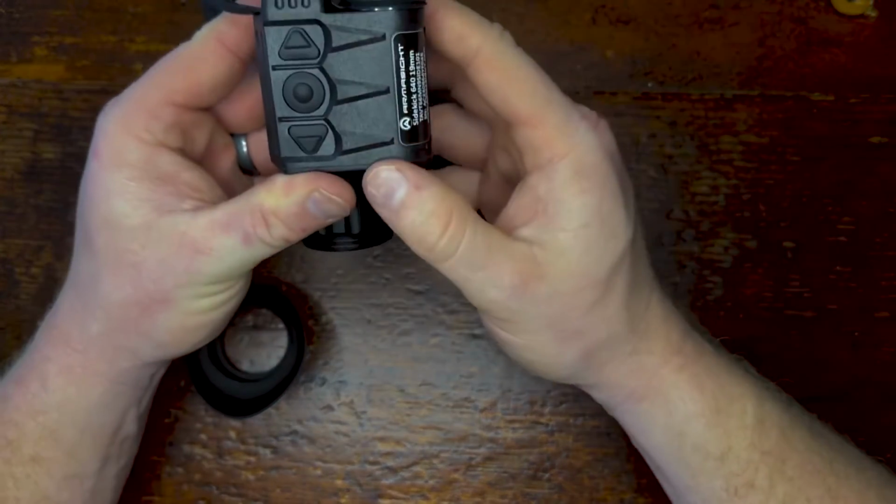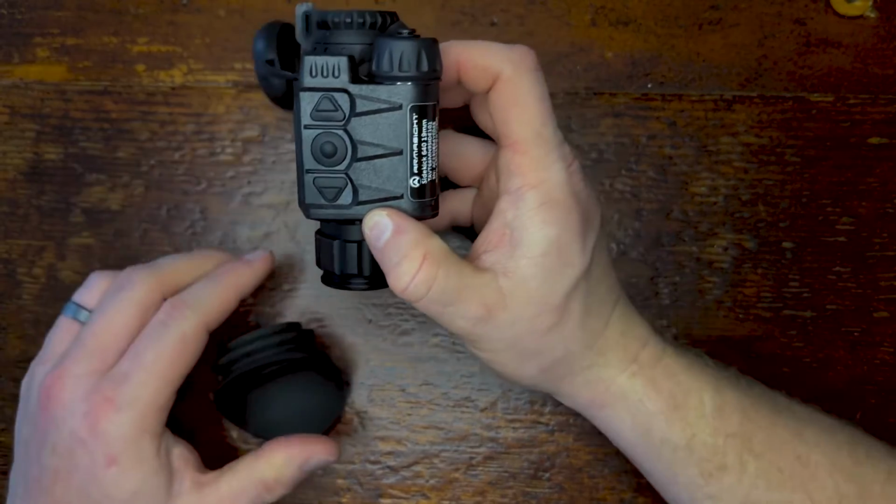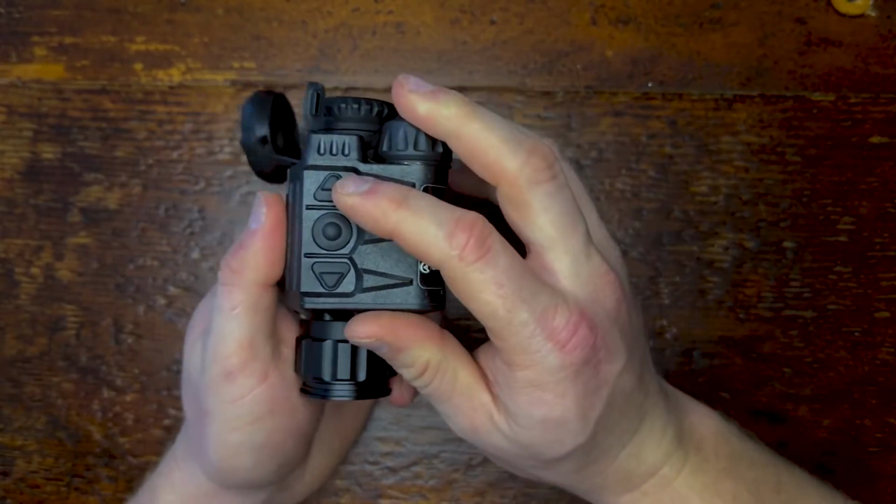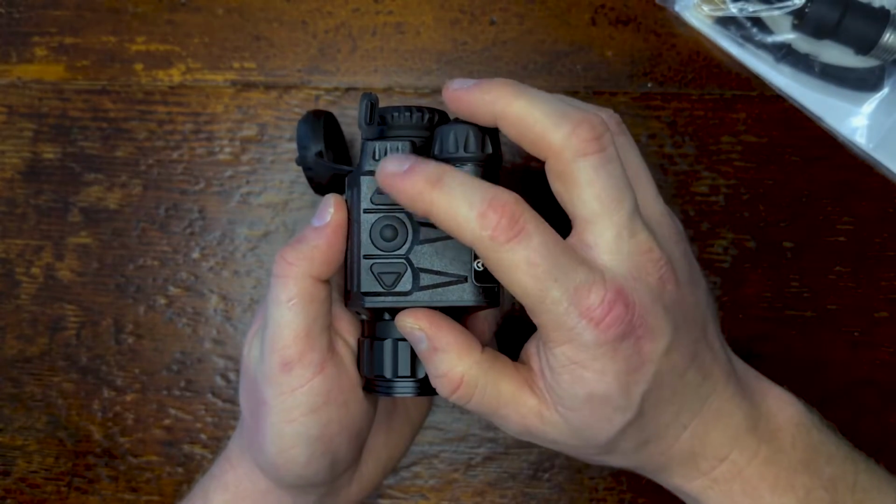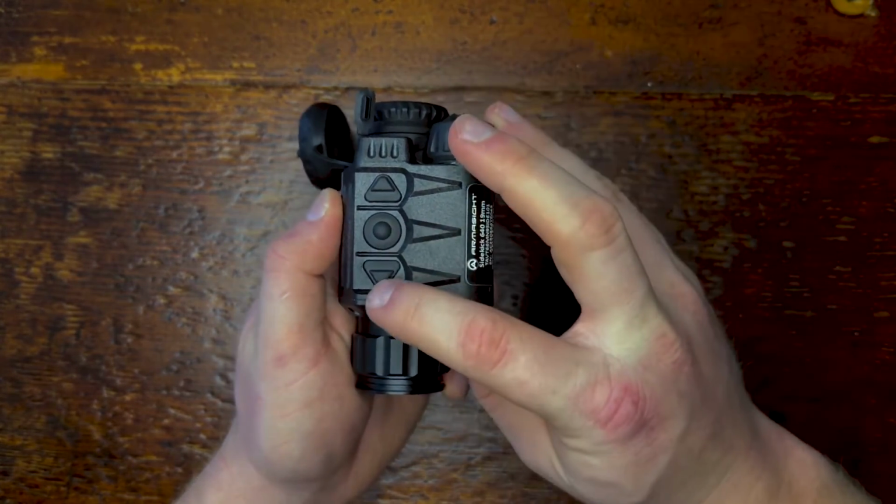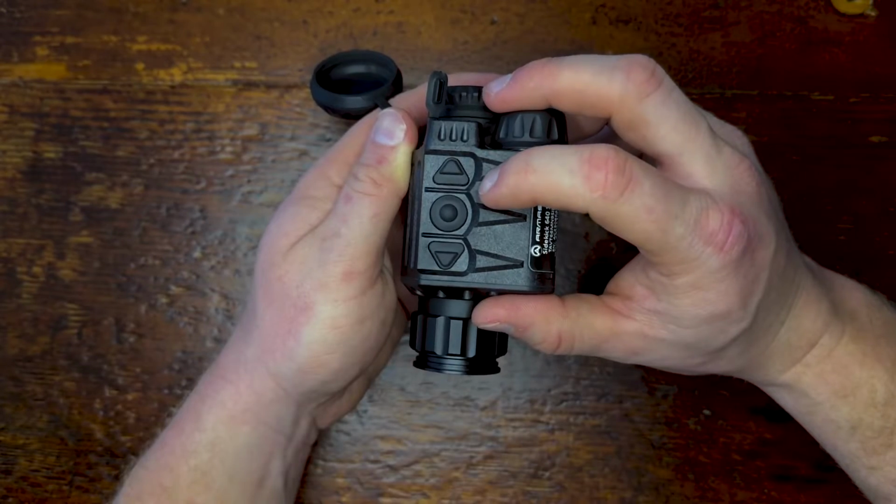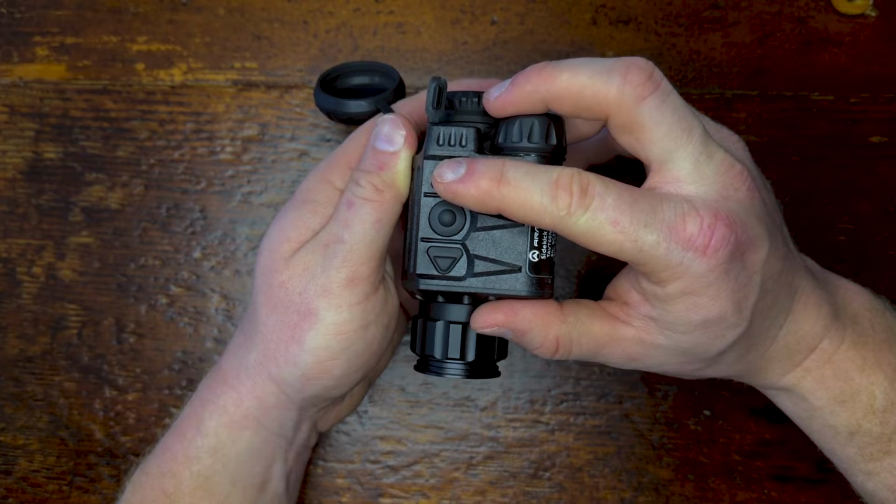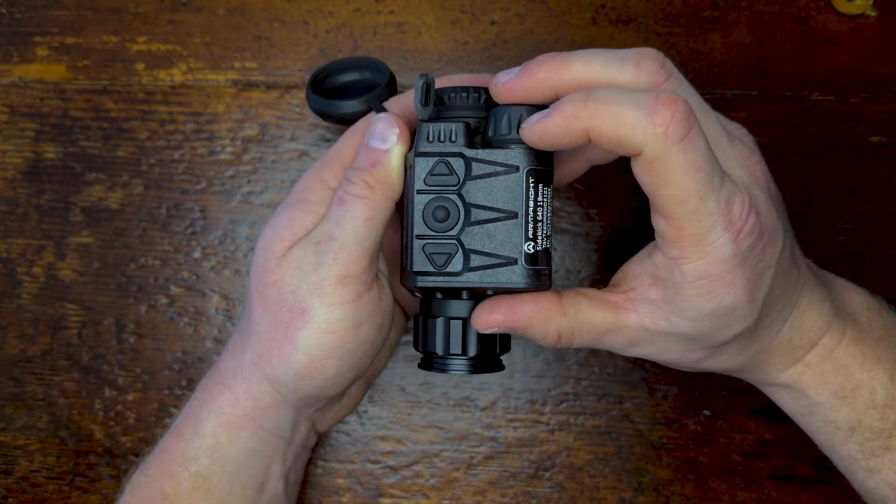As you come back here, the main UI of the monocular sits right here, and that gives you three buttons. You've got your forward button, your center button, and your rear button. This forward button, if you long hold it, will change the color palettes, and I'll cycle through them for you on screen right now.